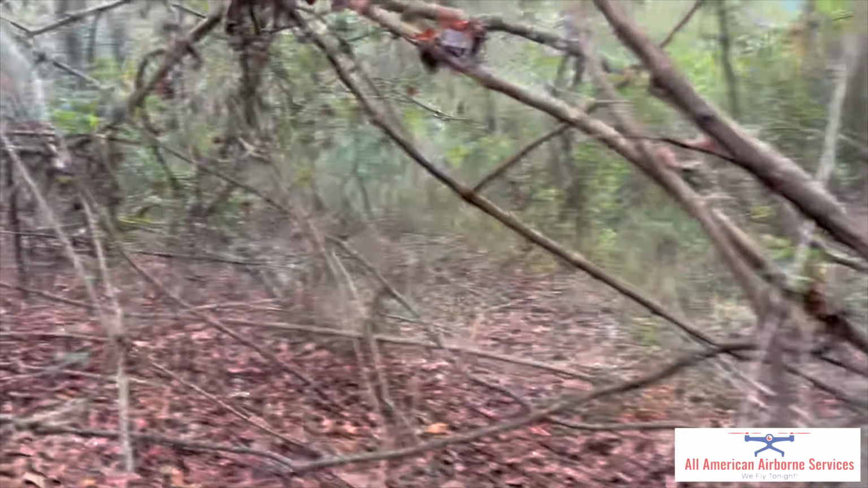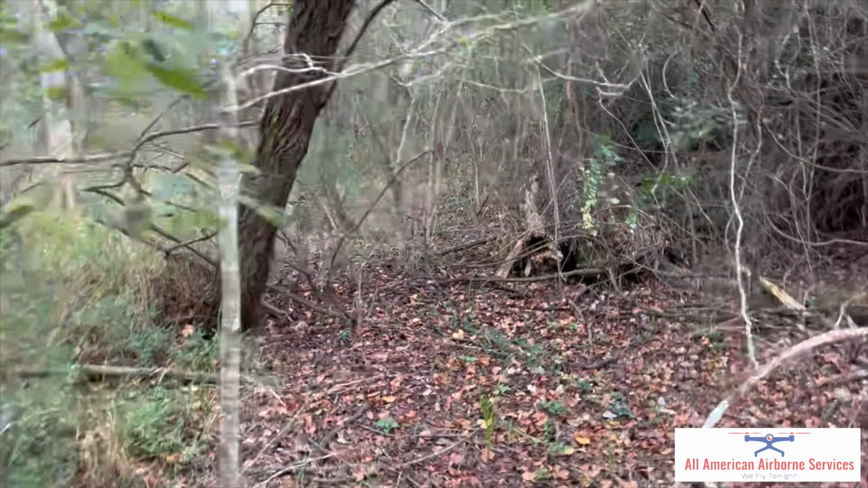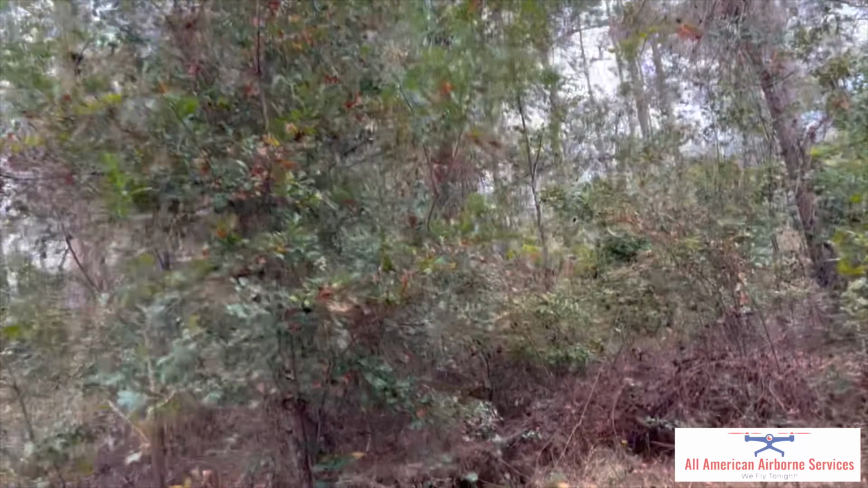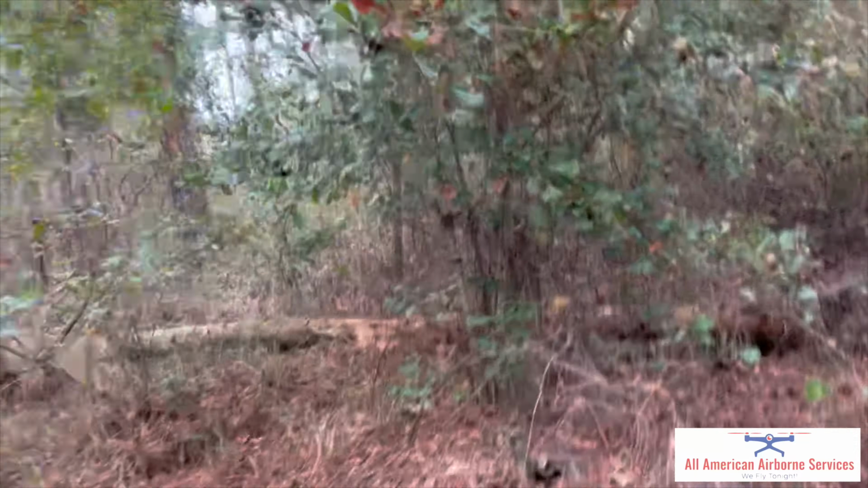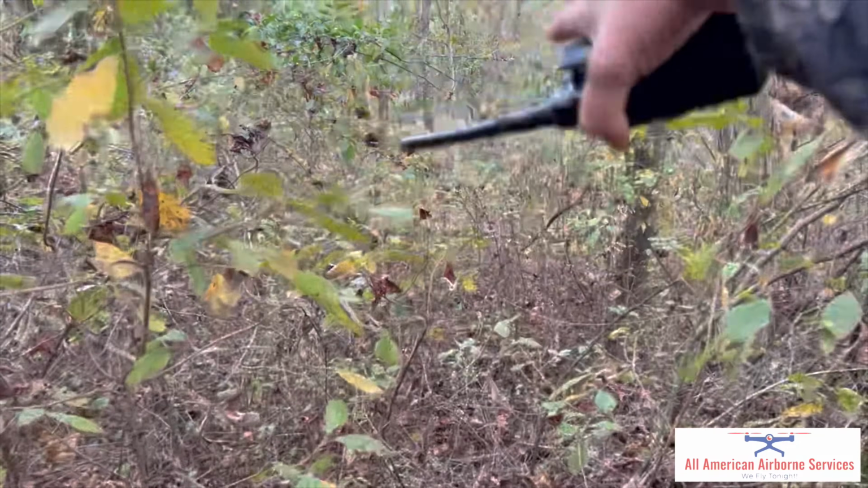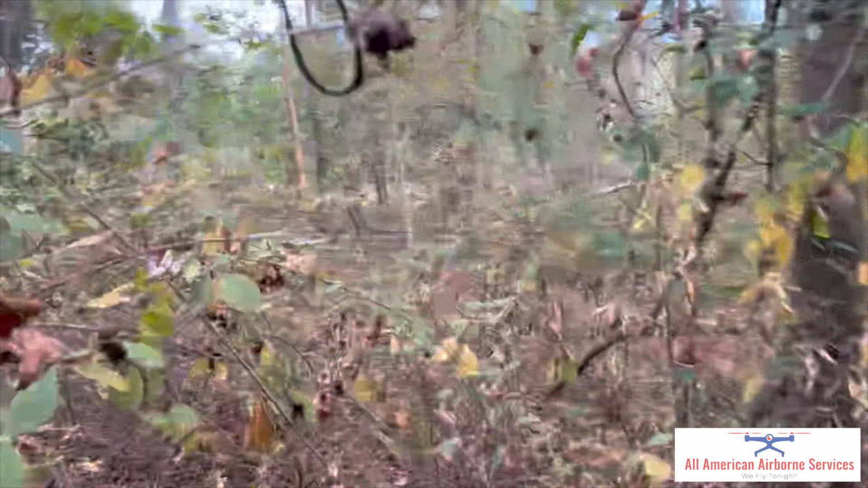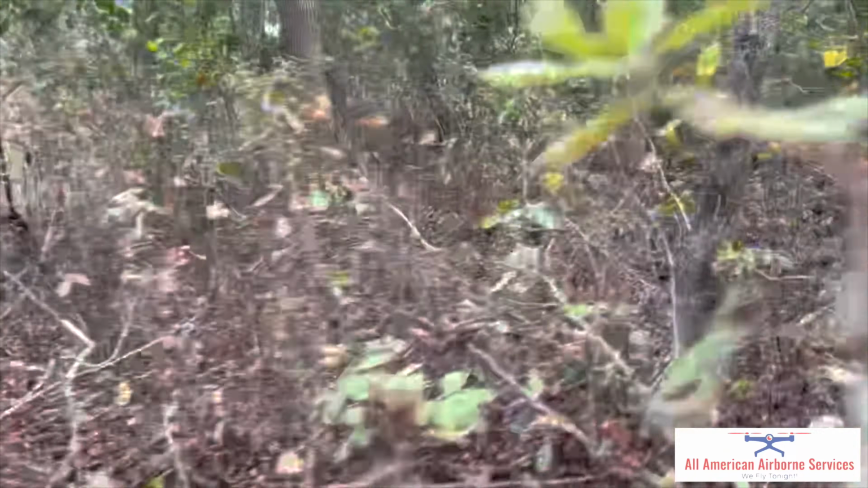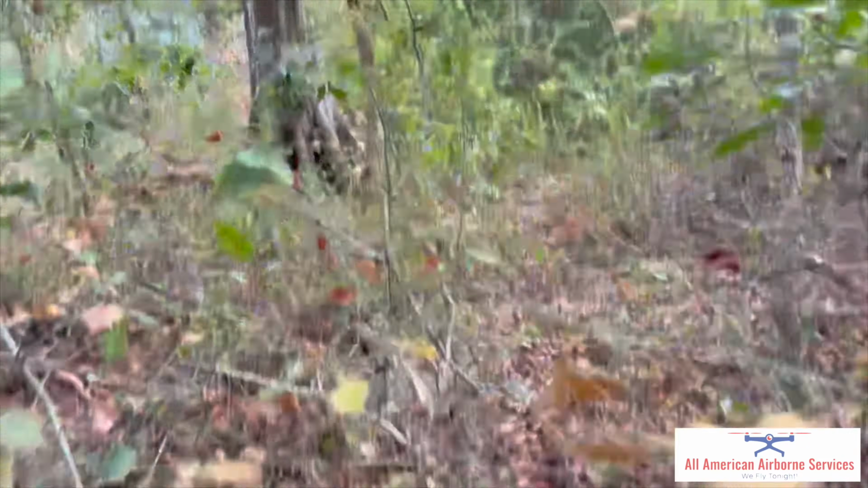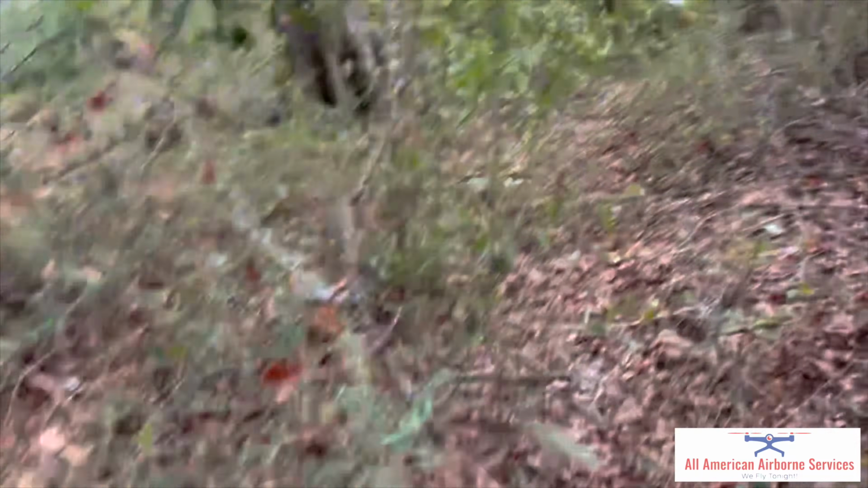Oh, it's sick in here, guys. All right, guys, I'm pretty sure I got the plane here. I hear him. Don't see him though. Well, I hear the drone, not the deer, obviously. Guys, he should be in this general area. Oh man, this stuff is thick. Golly.